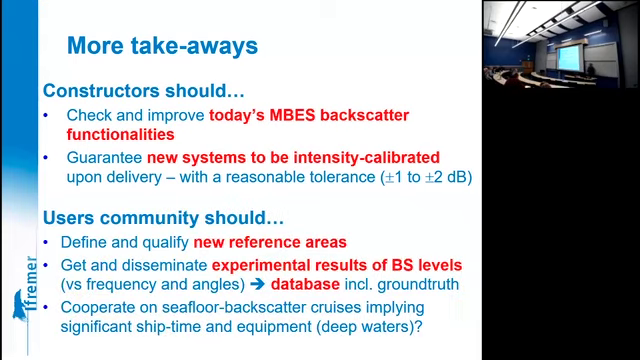On the other hand, the users community should go further in defining reference areas, getting well-controlled data, including the ground truthing, and disseminate them. And this should be a common effort, I think, especially regarding the deep water areas, because for shallow waters, you understand that each team can do it more or less on its side. This happens, you do it, we do it, okay? For deep waters, high sea vessels, and so on, low frequency systems, this is something else.